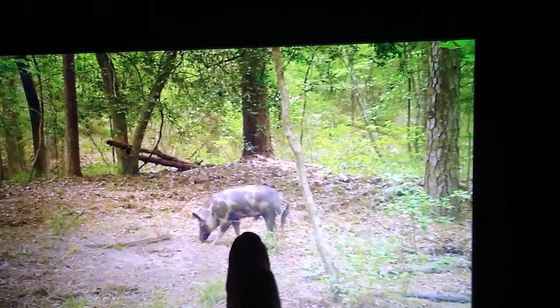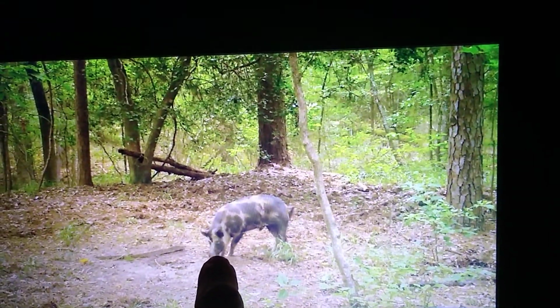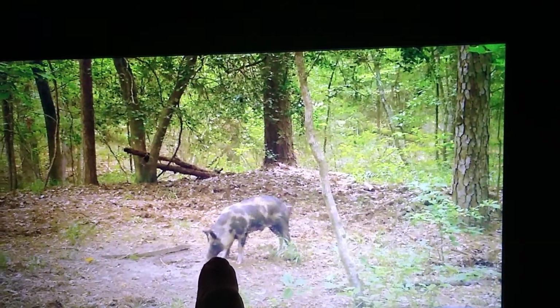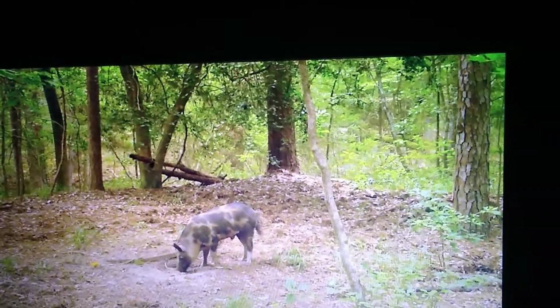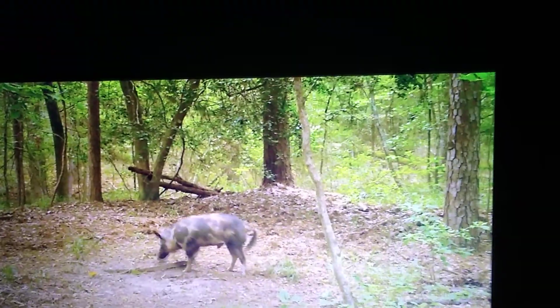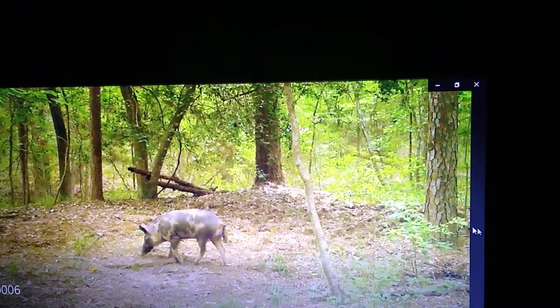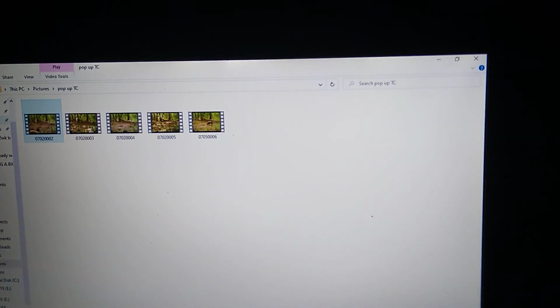That right there is a big old boar. Look at them tusks, them lips are curled up where he's got him some tushers. He'll be a 275, every bit of it. Tank. That's all the piglets. Let me go back over here.